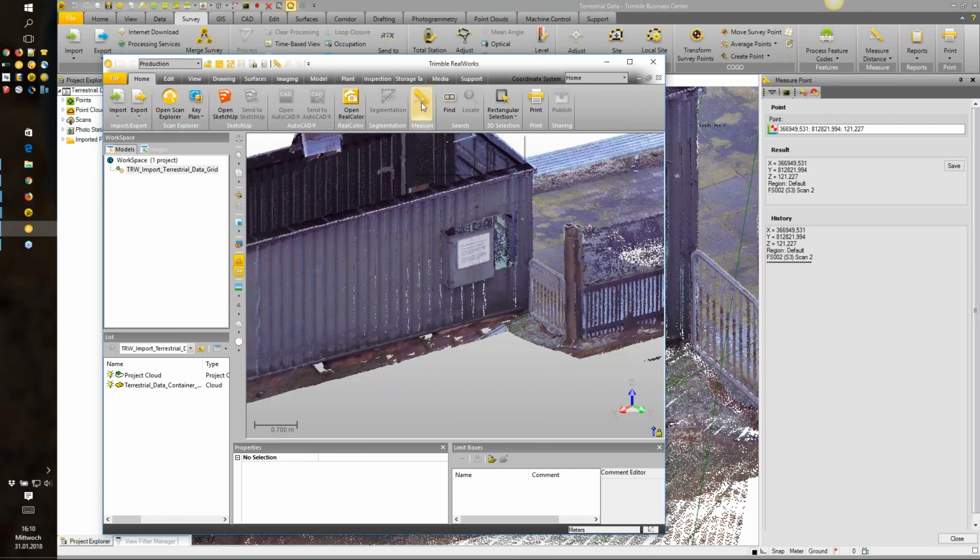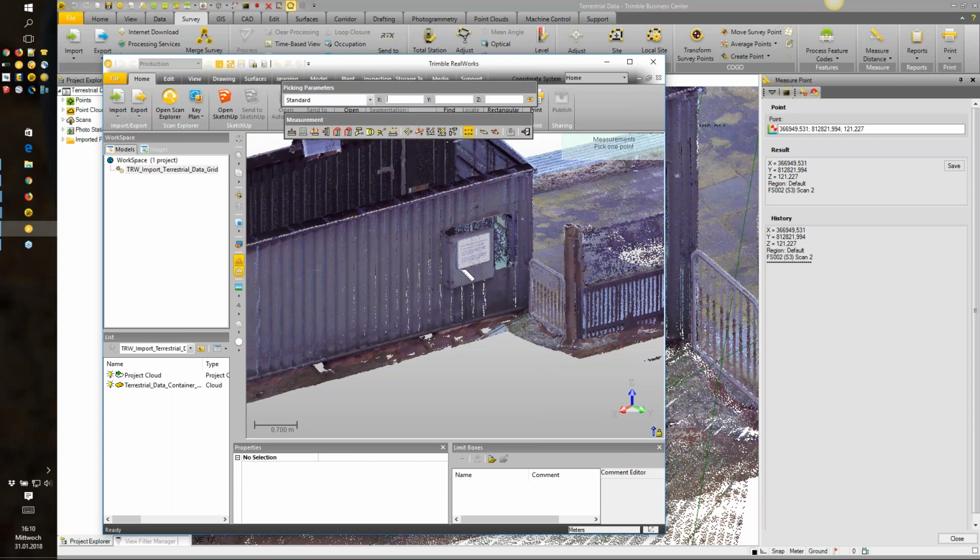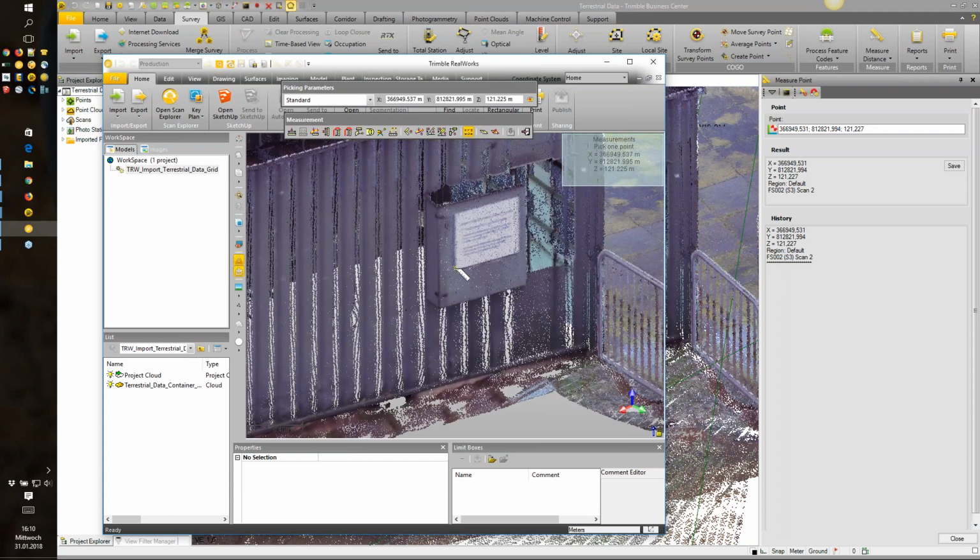And when I pick the same point, getting very close to it, you see the coordinates are the same. You see here the easting and the northing. So actually, this is the workflow if you want to have TBC and RealWorks aligned to each other. So keep in mind: export the point cloud from TBC to RealWorks using grid scaling.